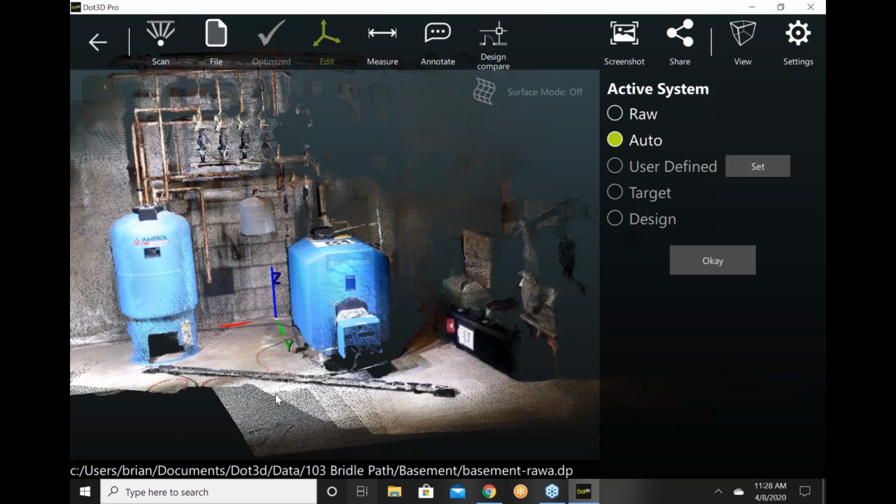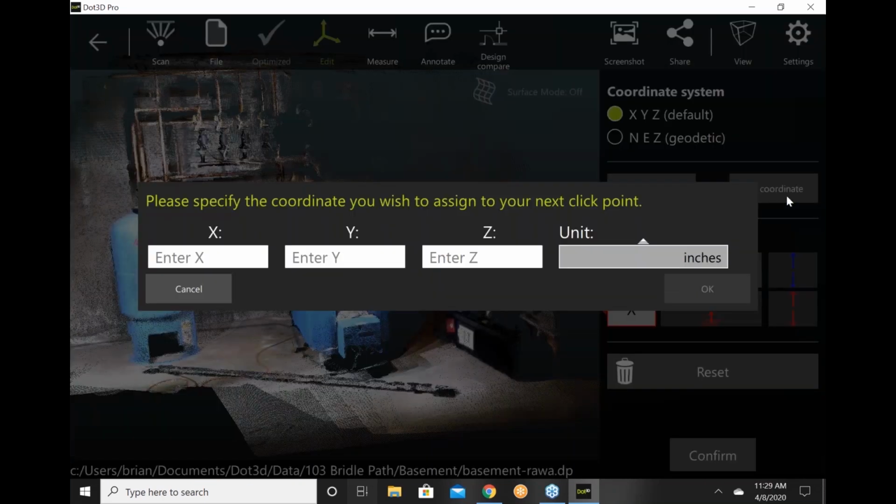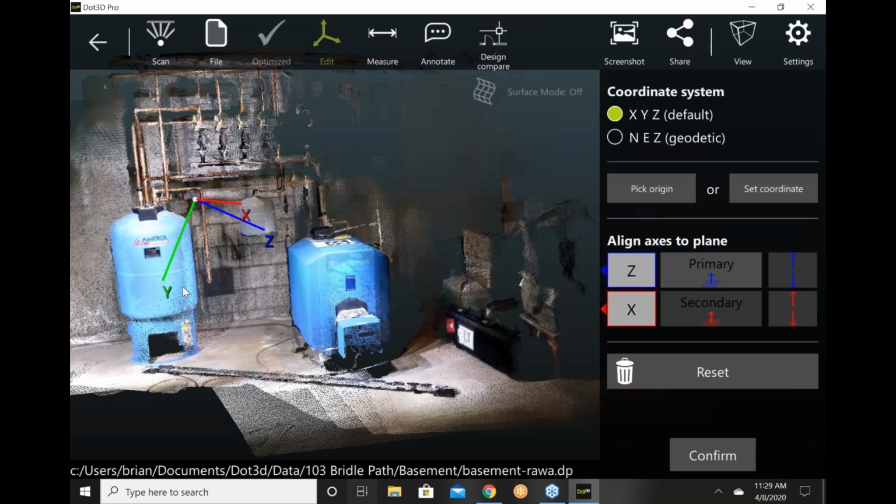Most of the time it does a really good job, but we may want to set our own. So we're going to go Set. And if we know a coordinate already, let's say we have a CAD model or a piping model, we can assign a point, a value from the CAD model. We would do that by setting a coordinate, and we just enter the XYZ values in whatever units make sense and pick the point.